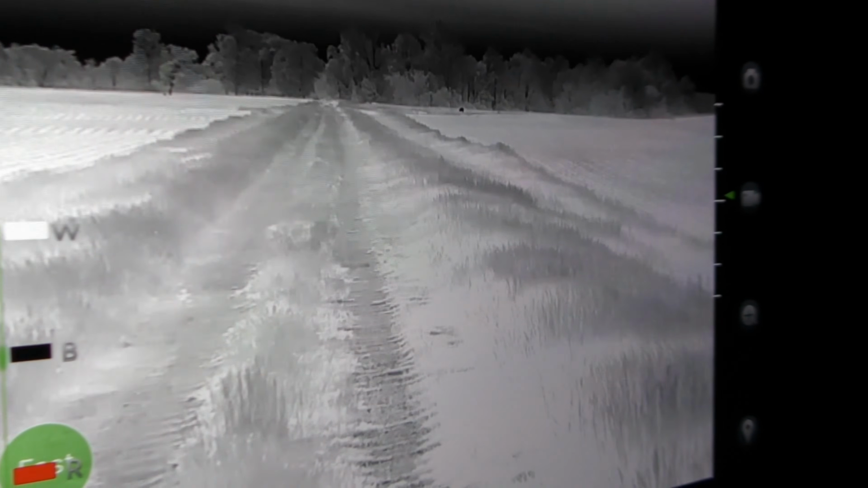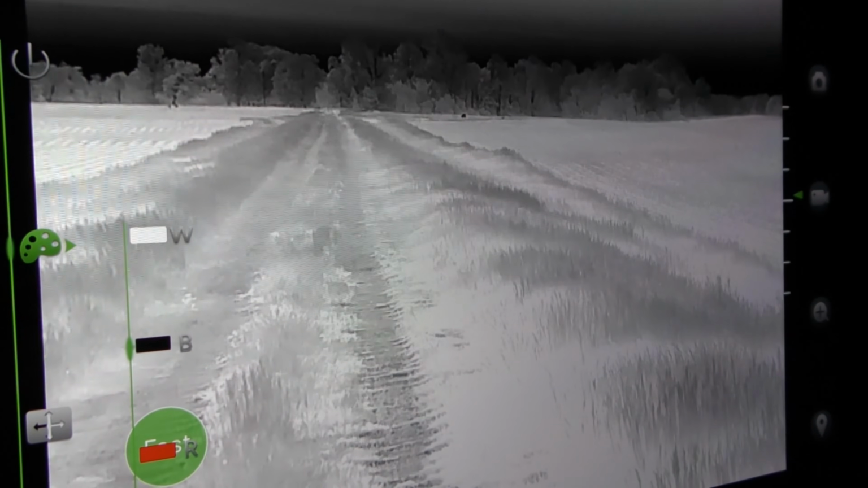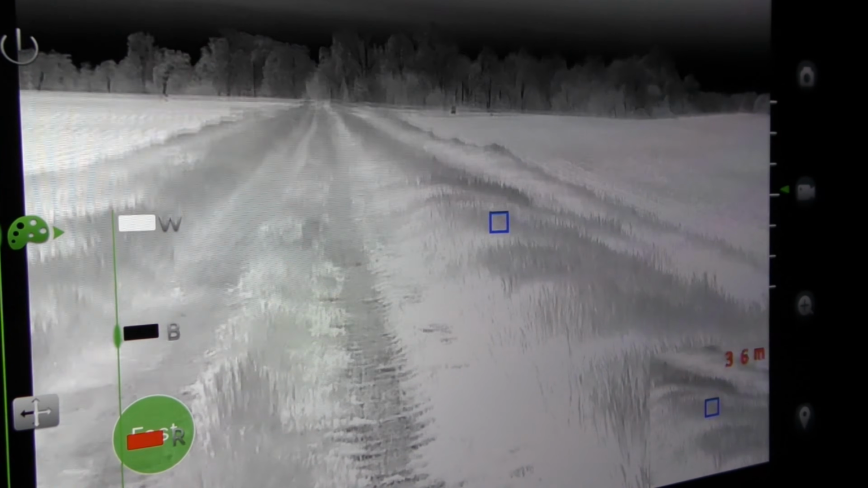So I got a deer out there or something? Yep, looks like one of them deer. We drove down this lane already once and backed back out, but yeah, it looks like a deer. Try to get a yardage on him.